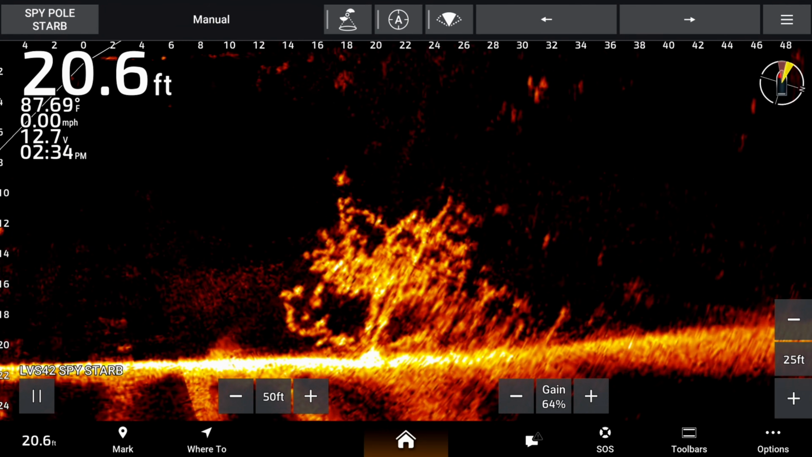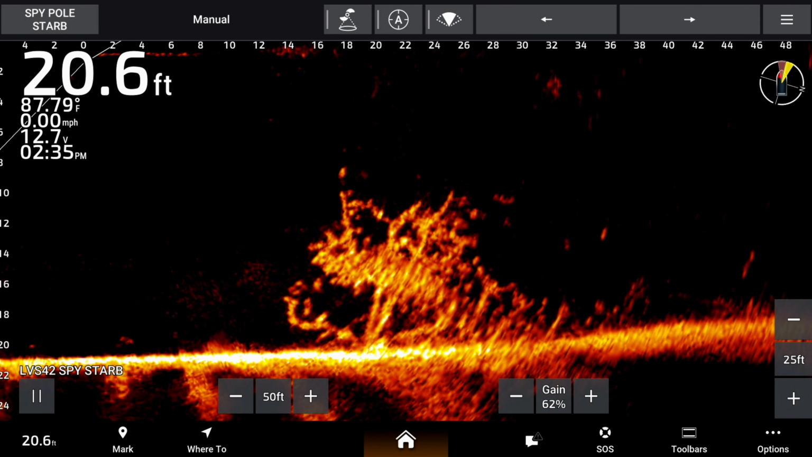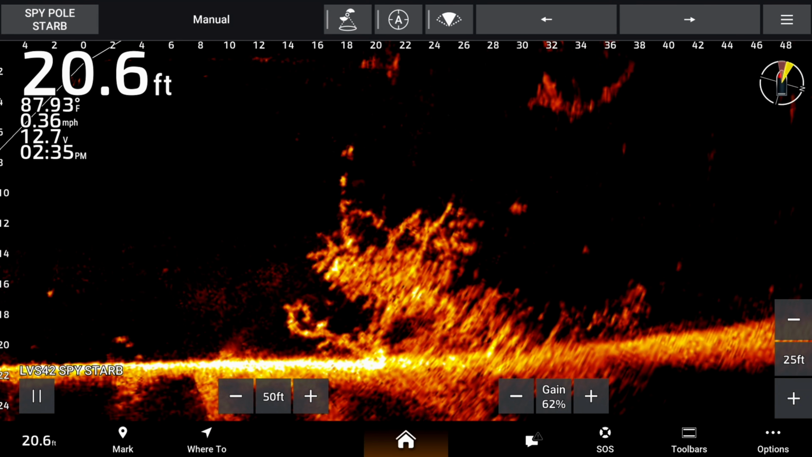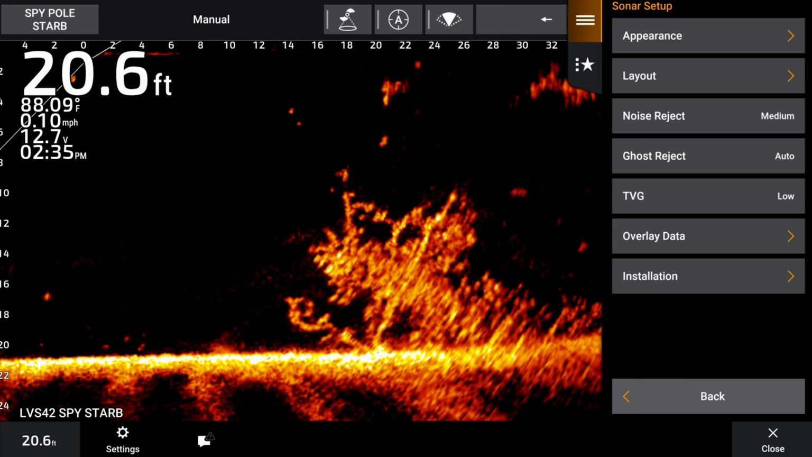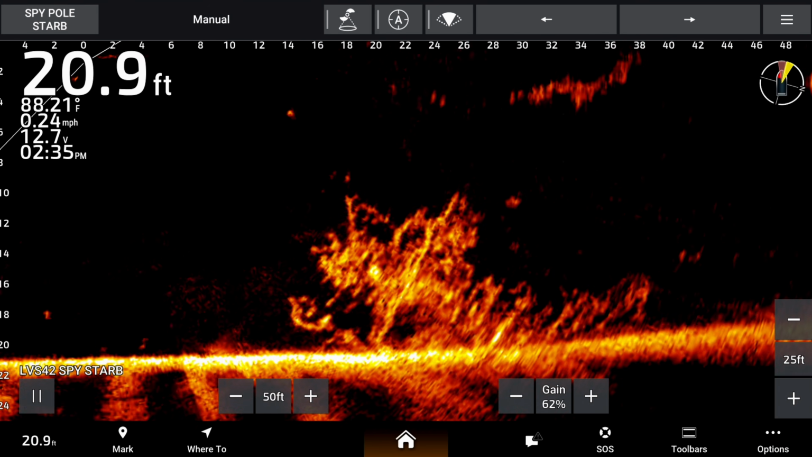You can probably see your jig better, but just for making the video, 62, we're at the same, 50 foot out, 25 foot depth. Our gain is different. If we go to our options, sonar setup, we can see medium, auto, low, same, basically the same settings. And we're on the same brush pile. Now we got some boat weight coming.